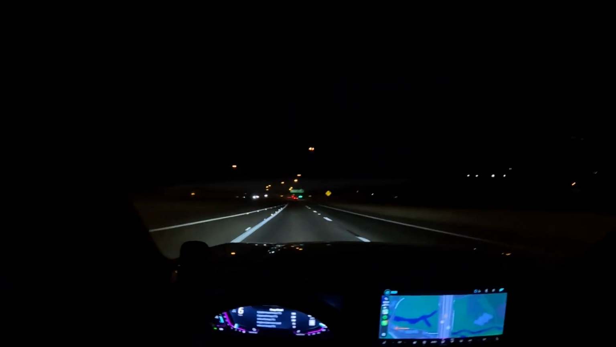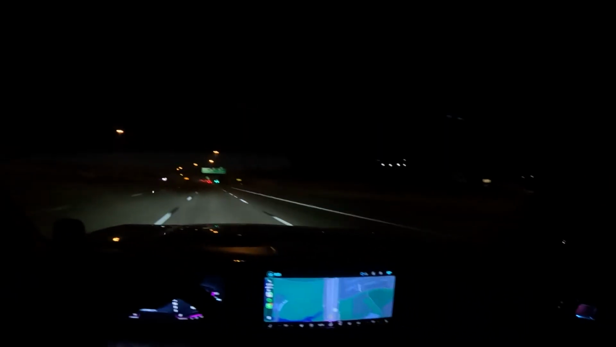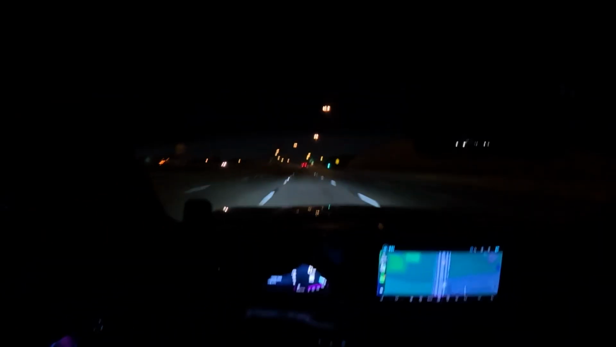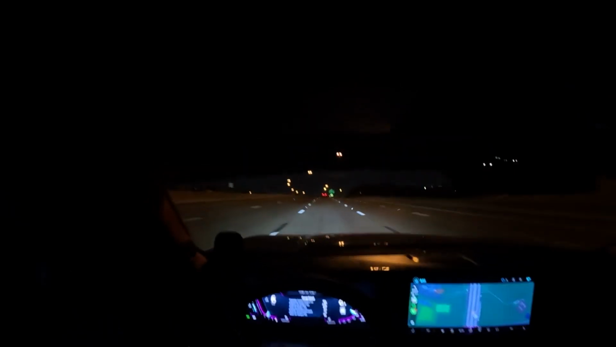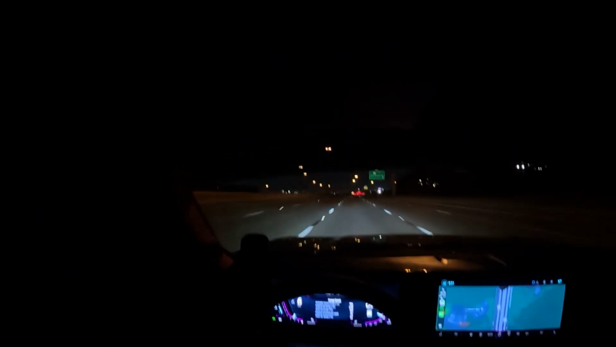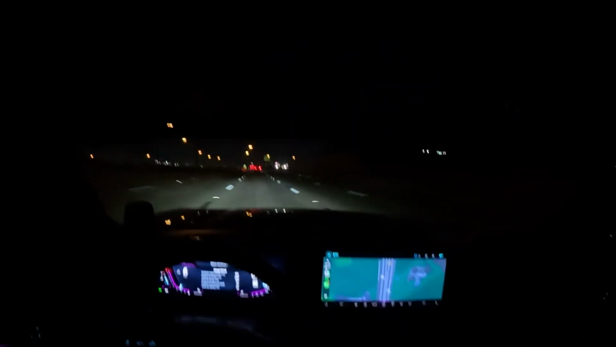I used to work over here too. Like my first job when I moved into Dallas, one of my main office buildings was right over to the right. Actually so peaceful out. There's very little traffic.